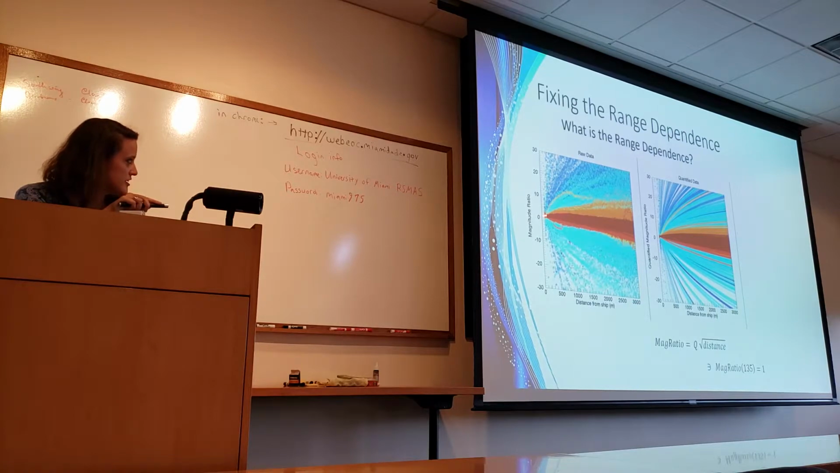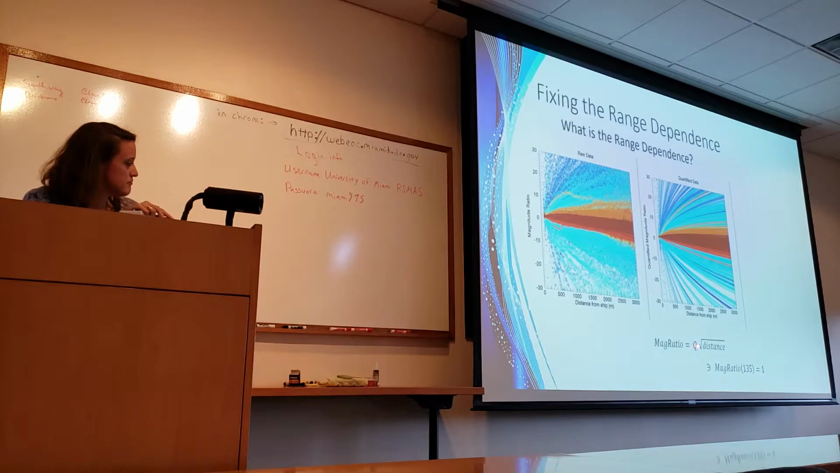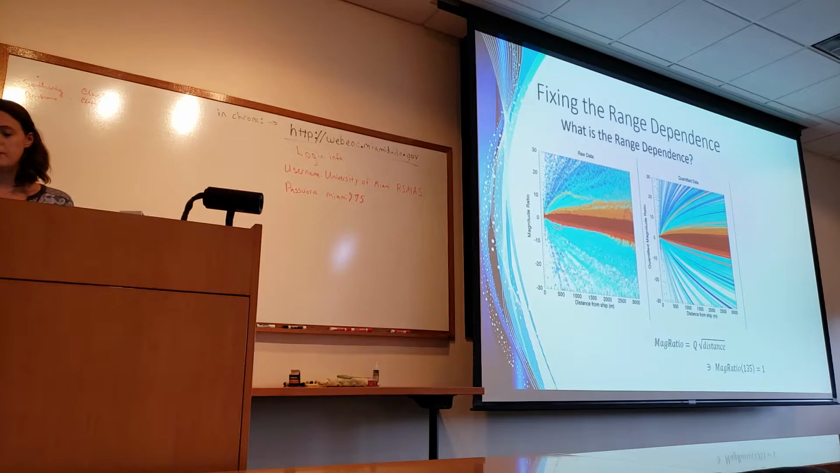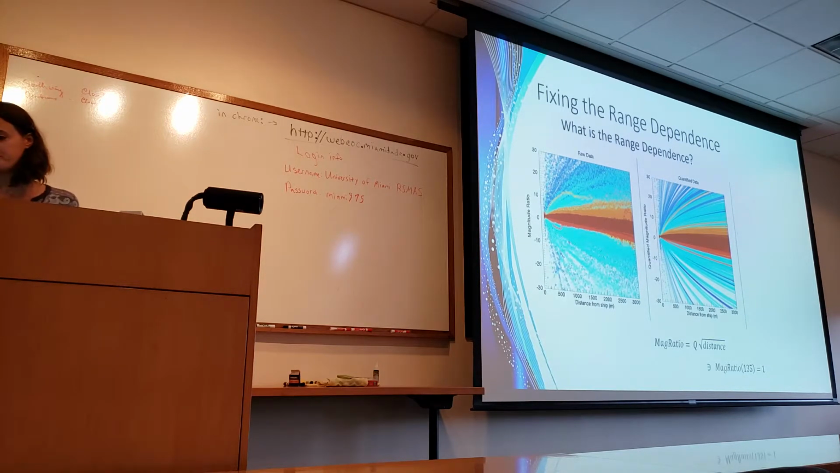I plotted the range dependence. This is for 11,000 images. I plotted the range dependence along with the range here, and then I quantified it by calling it this variable Q times the square root of the distance, since most of them follow this kind of square-root-ish shape. And then I can set the magnitude ratio at 135 equal to 1, because of course the ratio between 135 and 135 has to be 1.